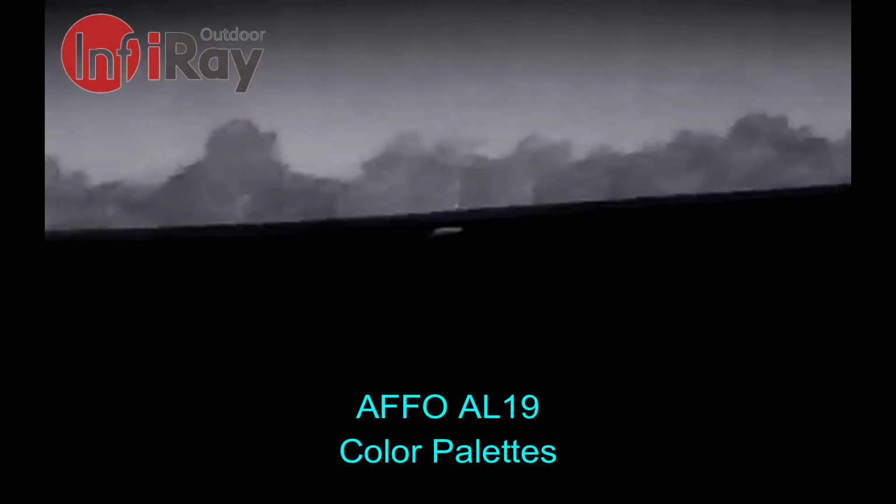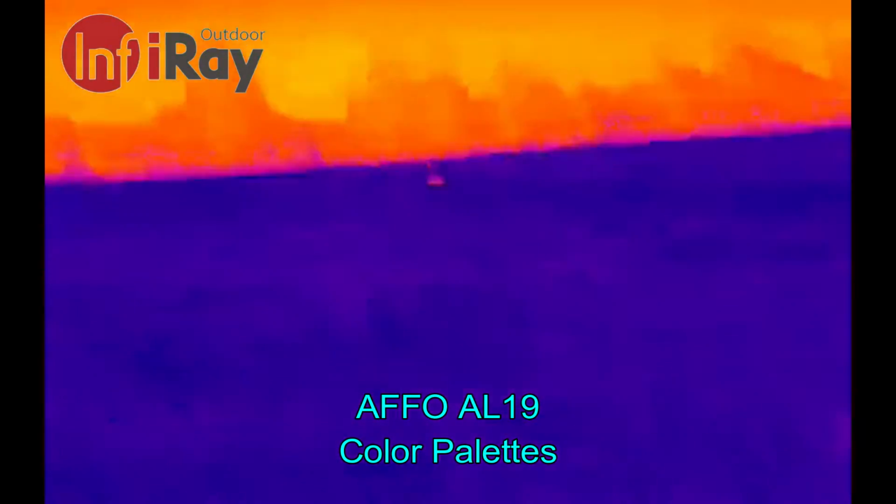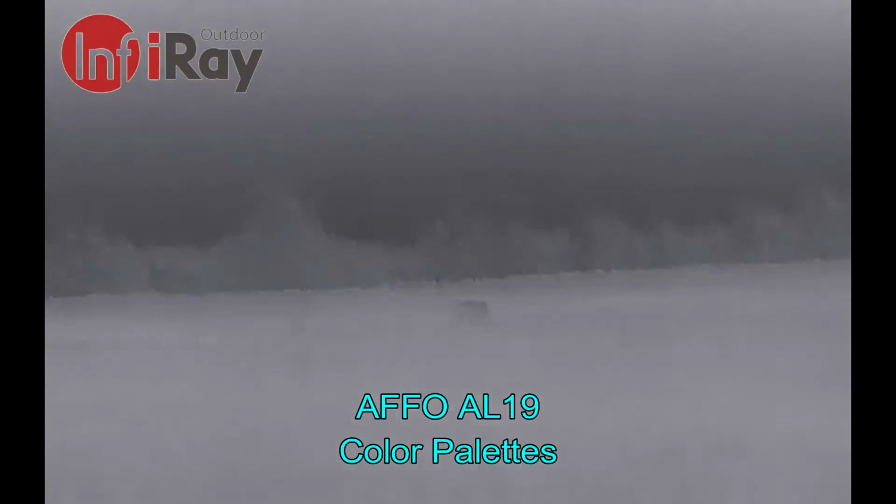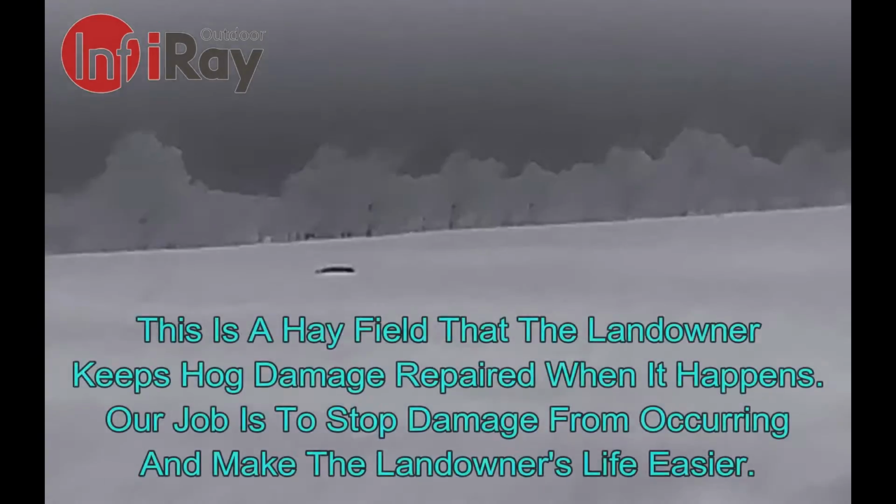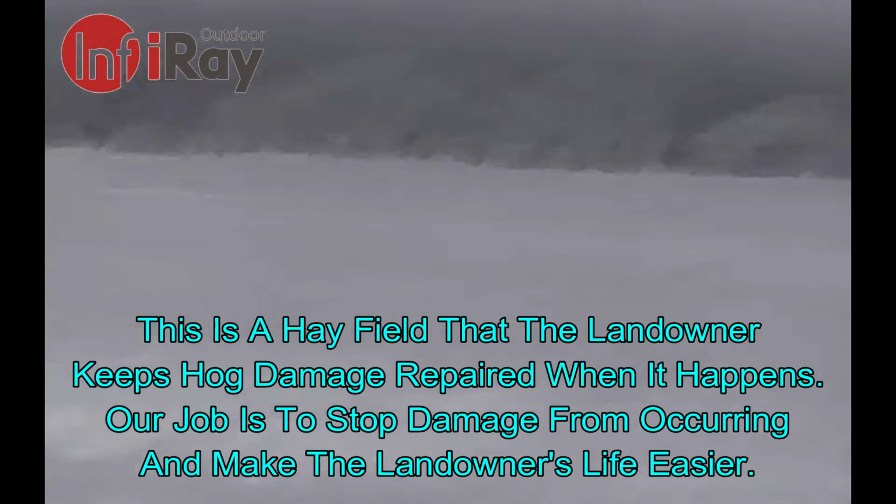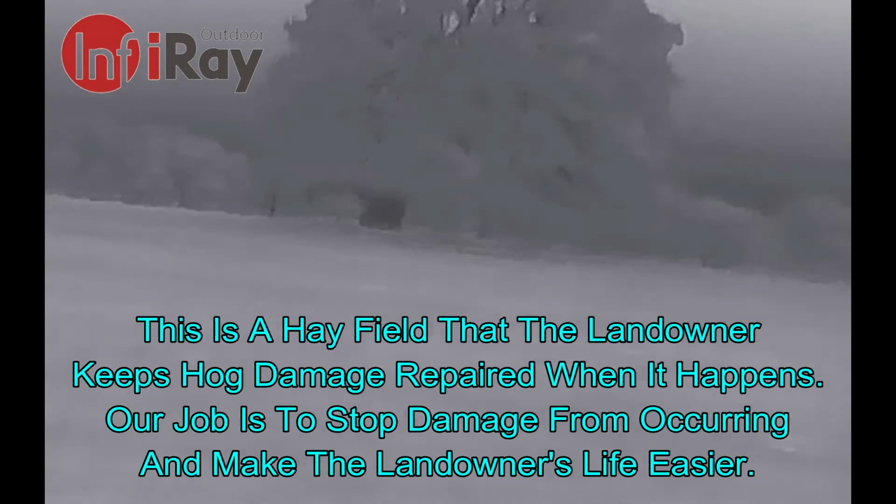It's red hot, pseudo color, target ID, white hot, and black hot. So not really a difficult recovery situation.